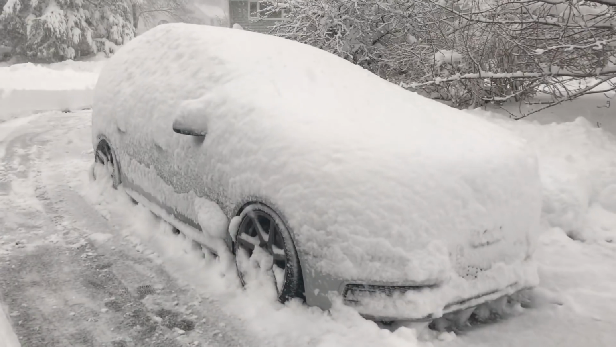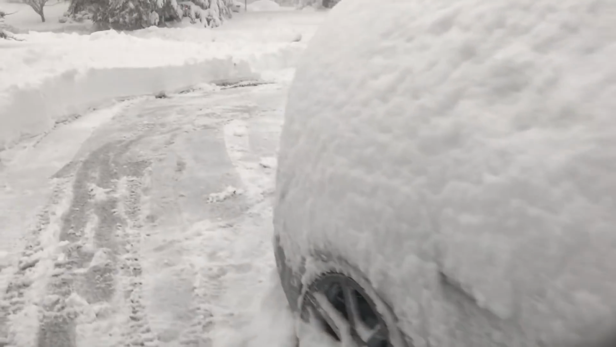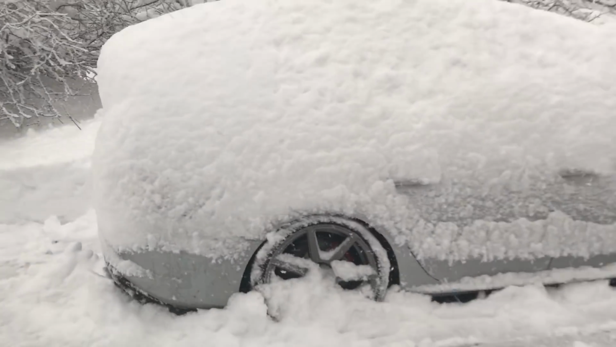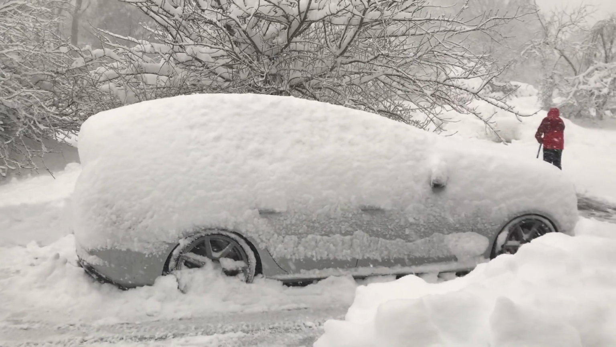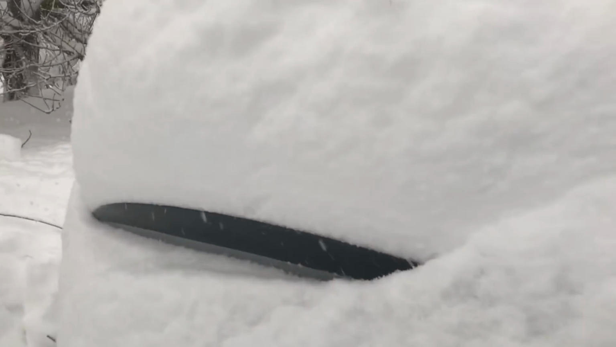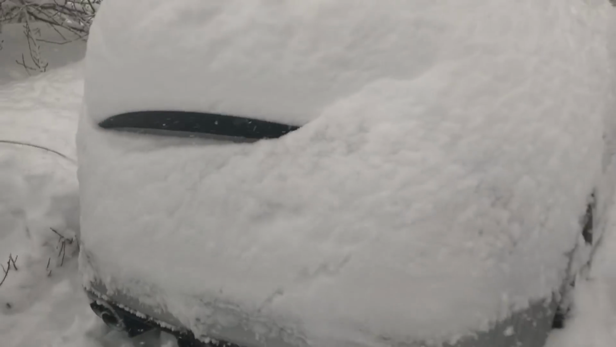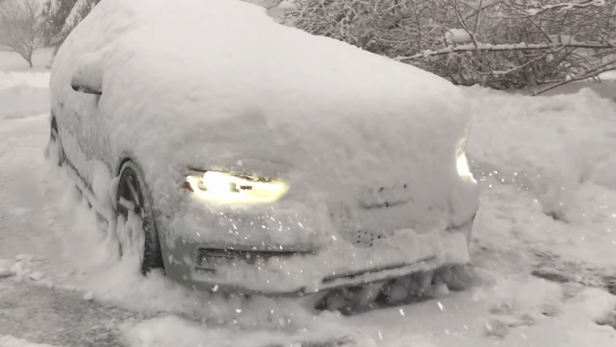This is the current status of my car. It actually looks like a Ferrari FF if you look from this angle. This is my Ferrari FF Audi S4. You can just see the ducktail right here. That's the only bit of carbon showing besides the diffuser. That's pretty funny. Pretty sure it's road legal now. Ready to drive down the street.